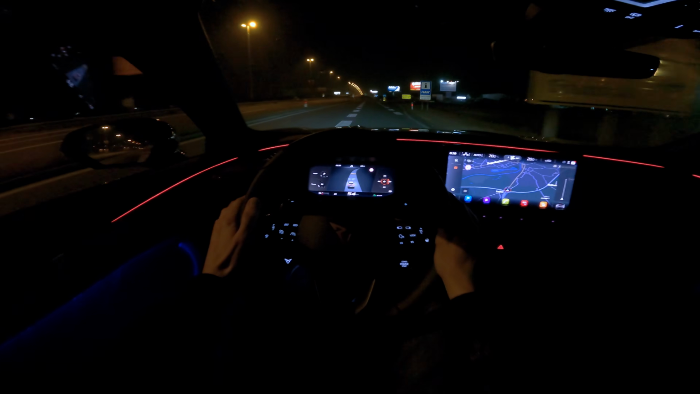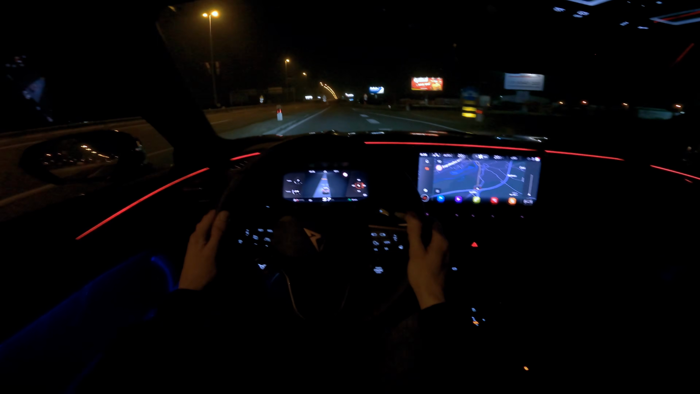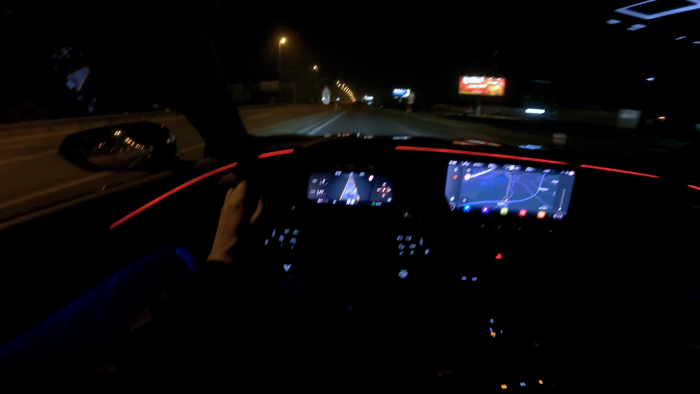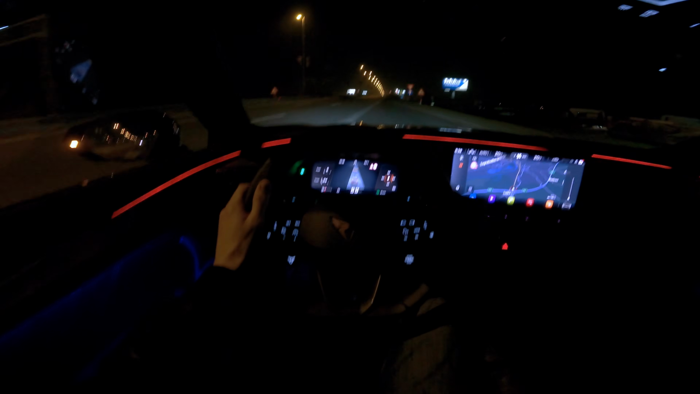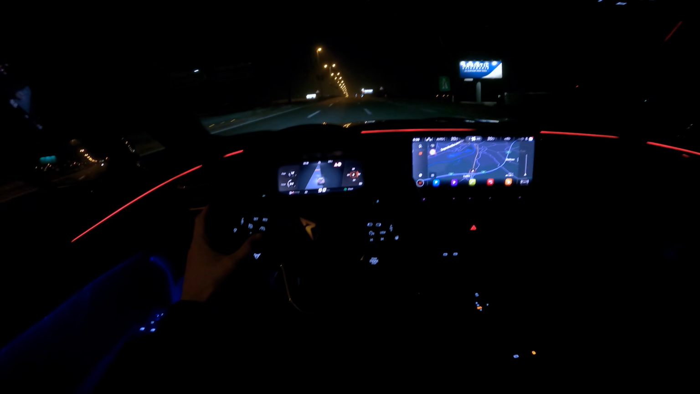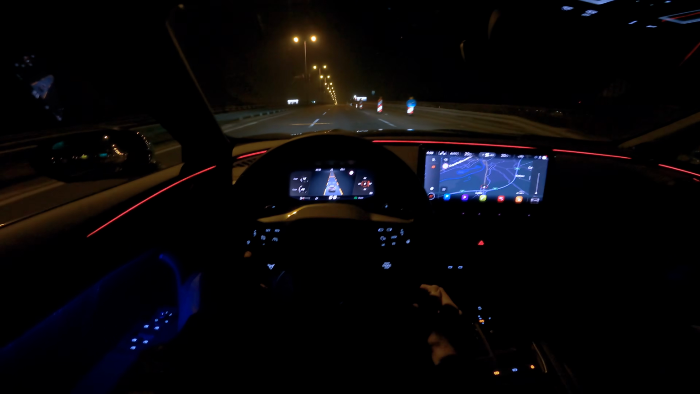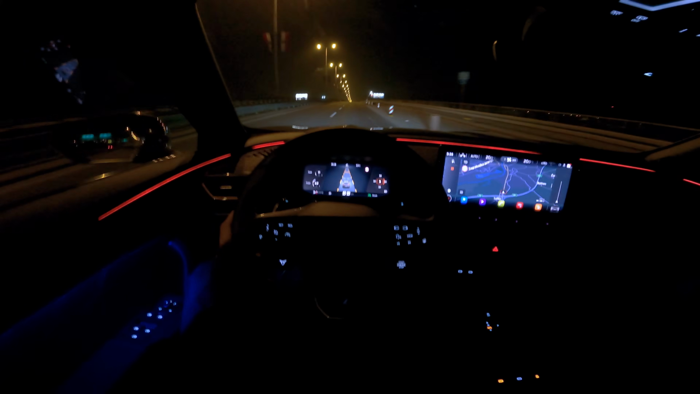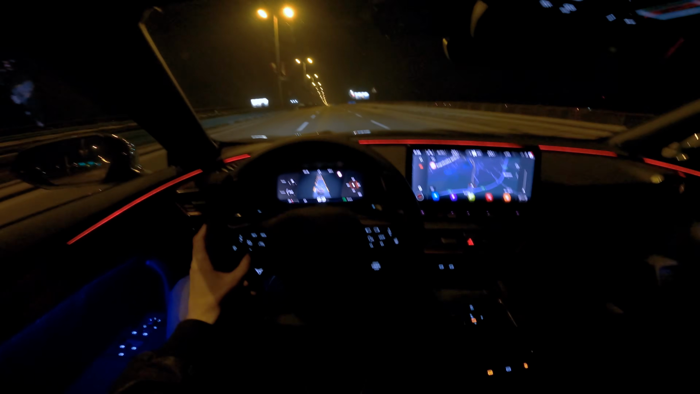So that's really impressive. These assistance systems are really practical. I mean, you always have to pay attention and be ready to take over, but these safety systems are getting better and better every time. Every year I see new stuff in the cars, small improvements. This is also a next level.